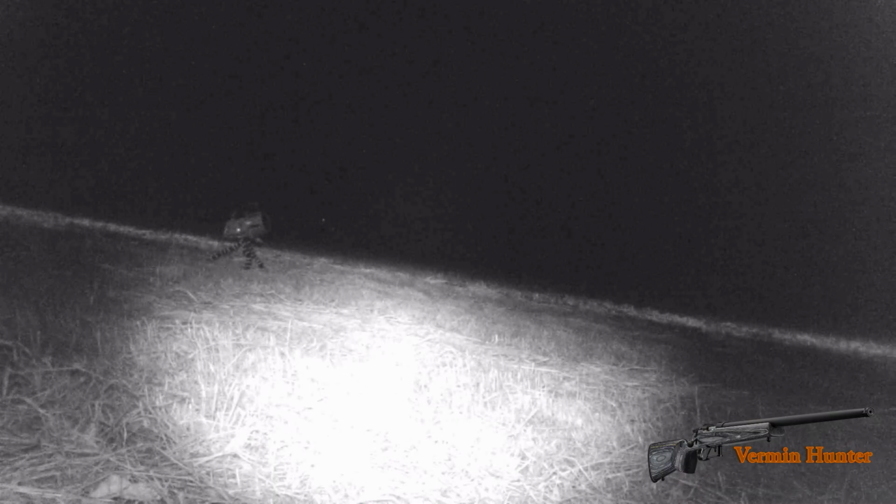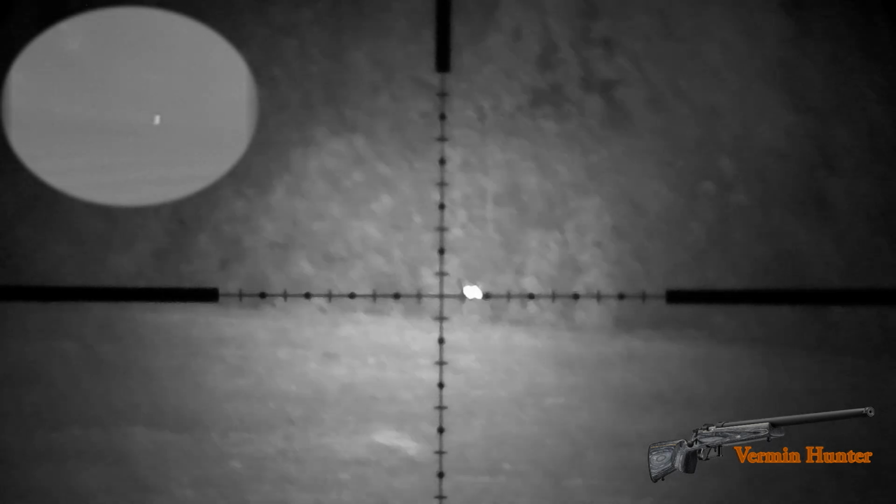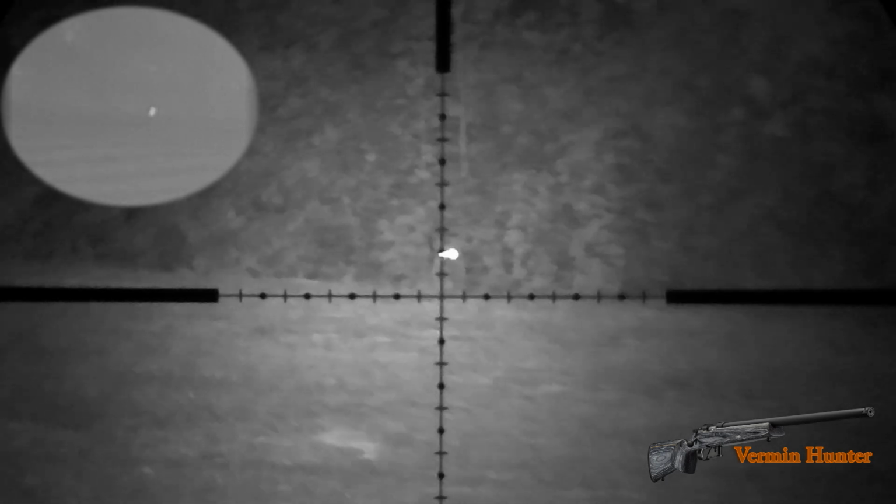I've got 3 or 4 fields which sit behind me, and I noticed on the T2 Pro a thermal picture of a very small thermal object at the bottom of the field. When I looked through the scope, I realised it was a young fox watching me. I was obviously skylined at this particular point. It's very difficult to shoot in this particular area because I'm shooting into 3 fields behind me.